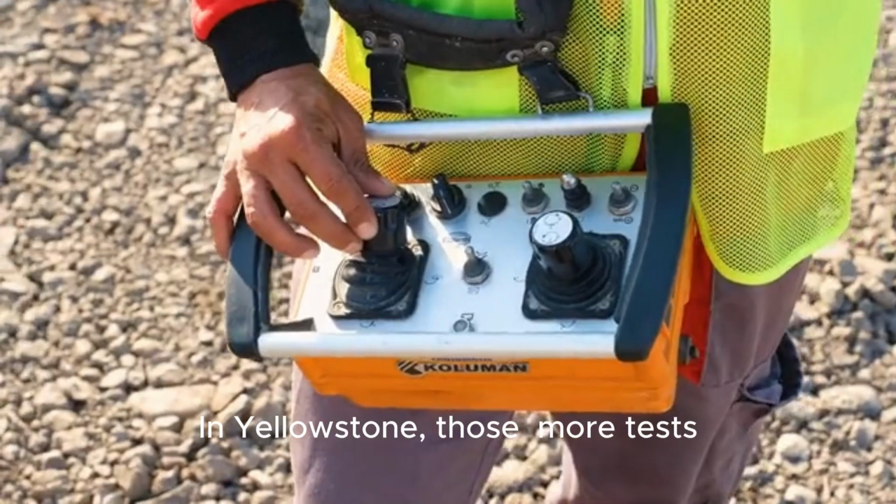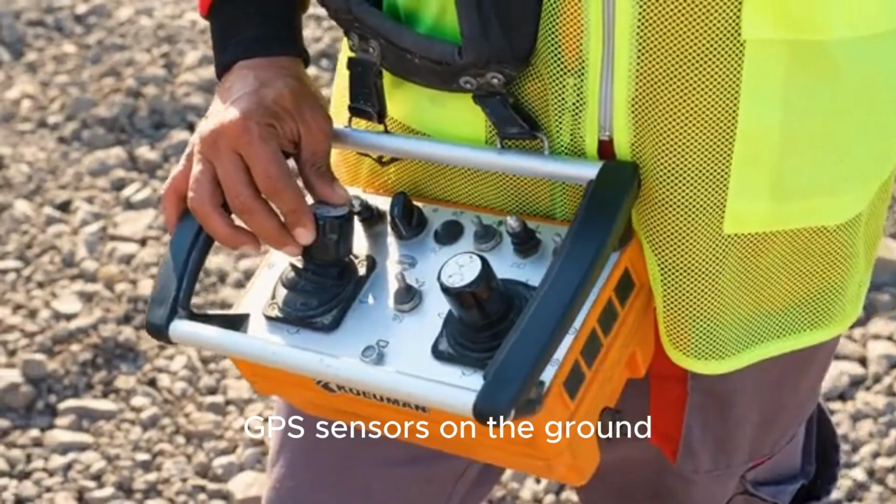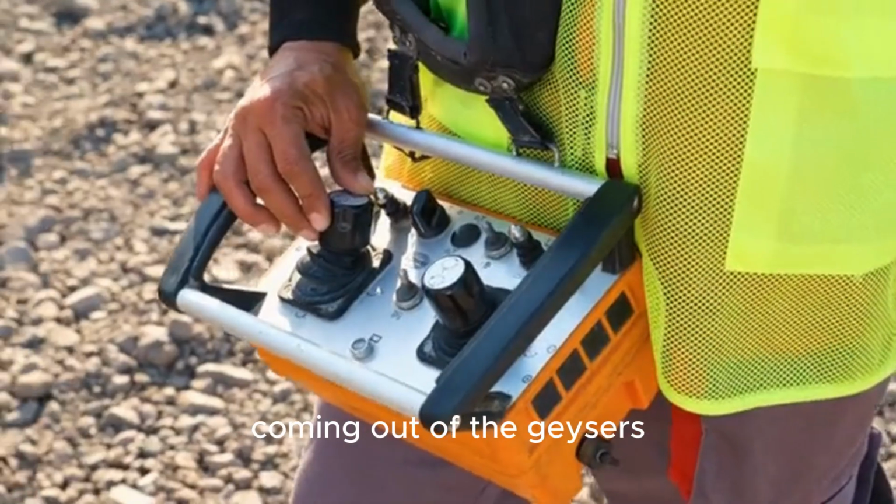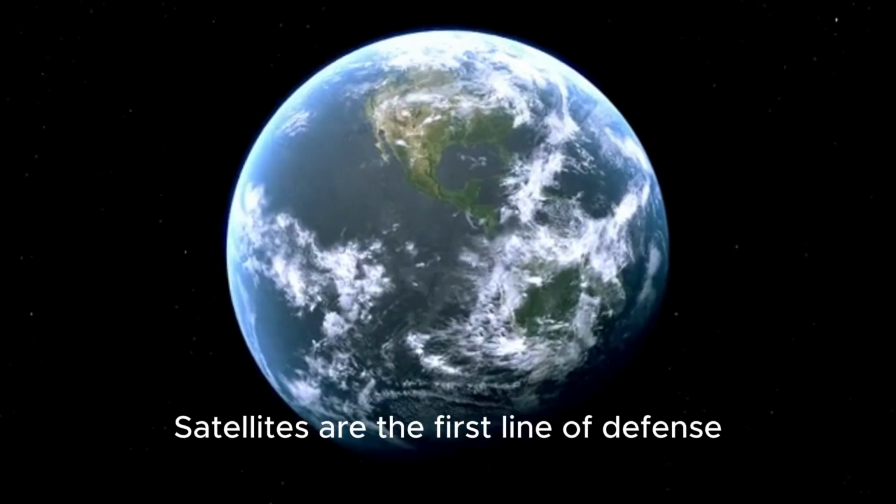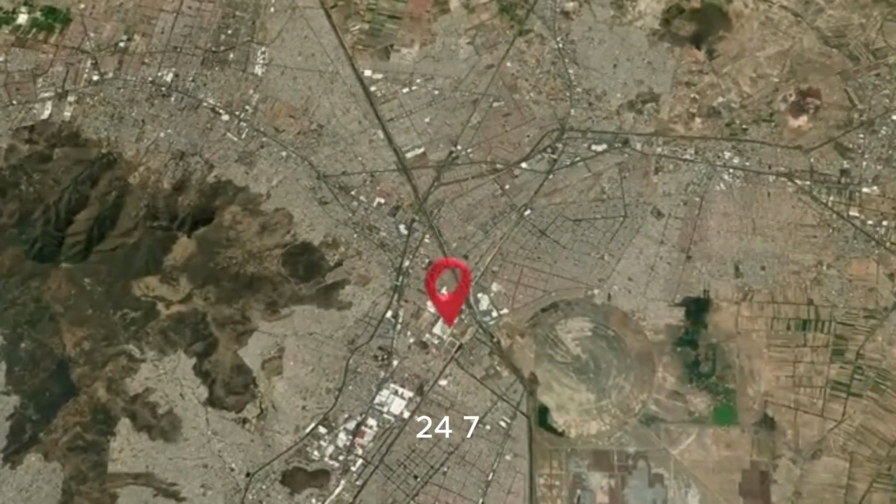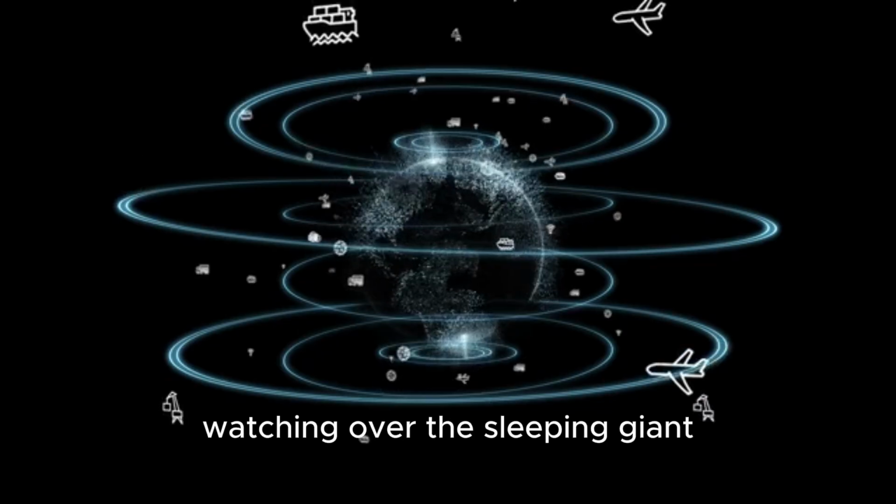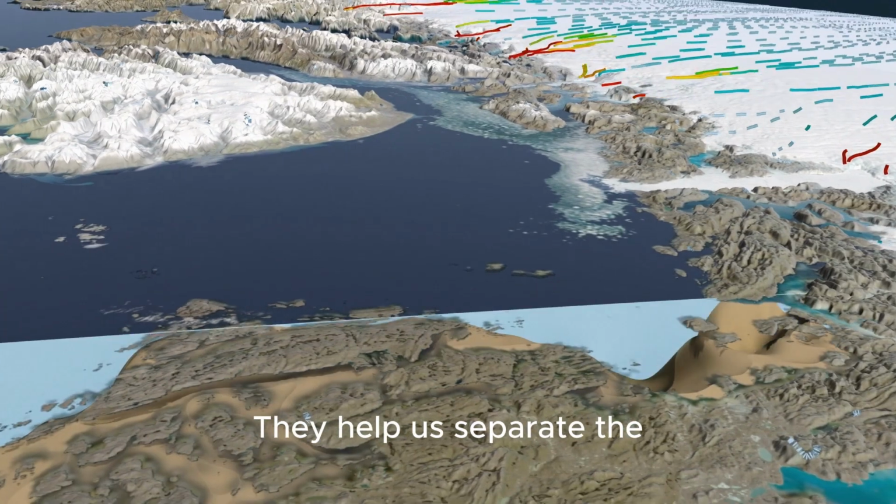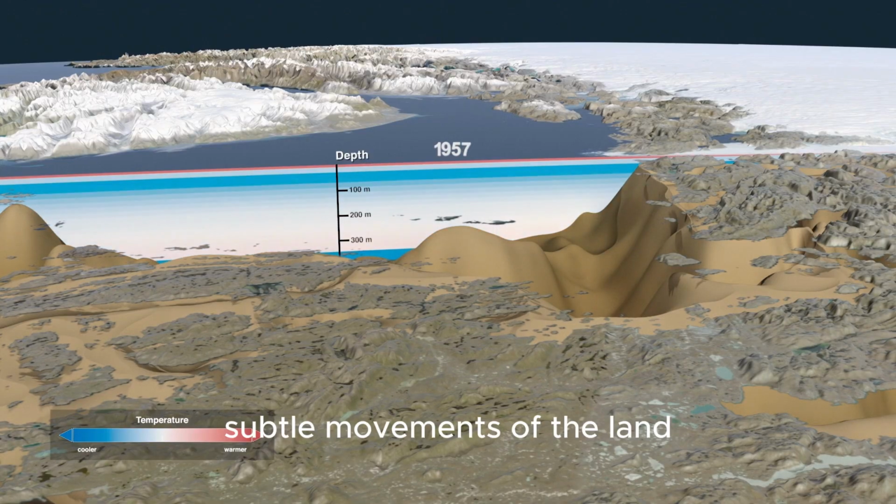In Yellowstone, those more tests would involve sending teams to place more GPS sensors on the ground, checking for changes in the gases coming out of the geysers, and monitoring for small earthquakes. Satellites are the first line of defense. They give us the big picture 24/7 without anyone even needing to be there. They are our silent guardians watching over the sleeping giant. They help us separate the spooky-looking atmospheric lines from the real, subtle movements of the land.